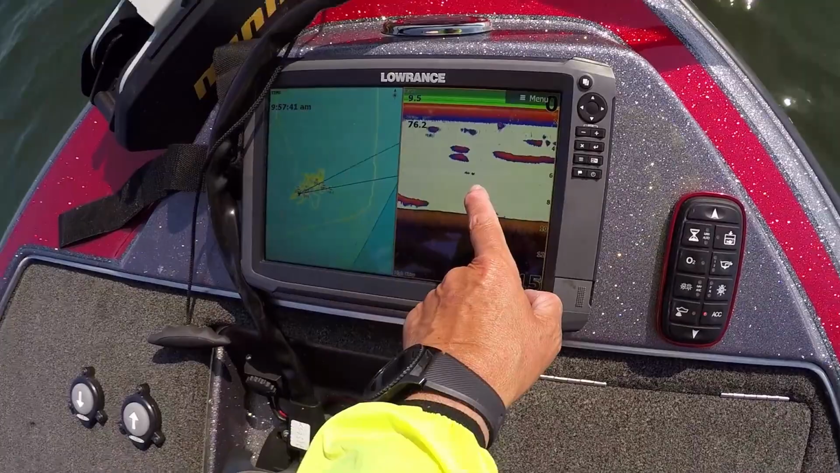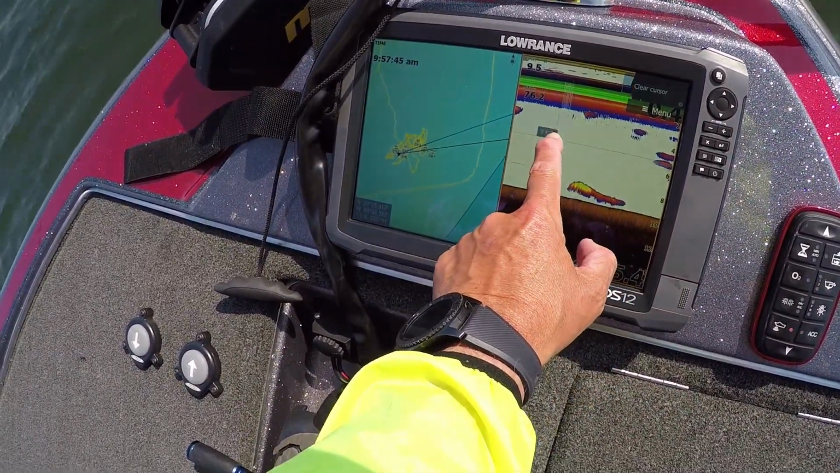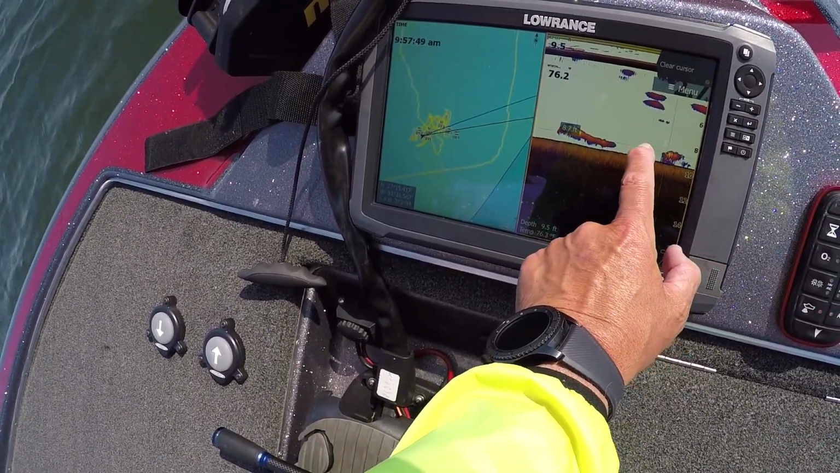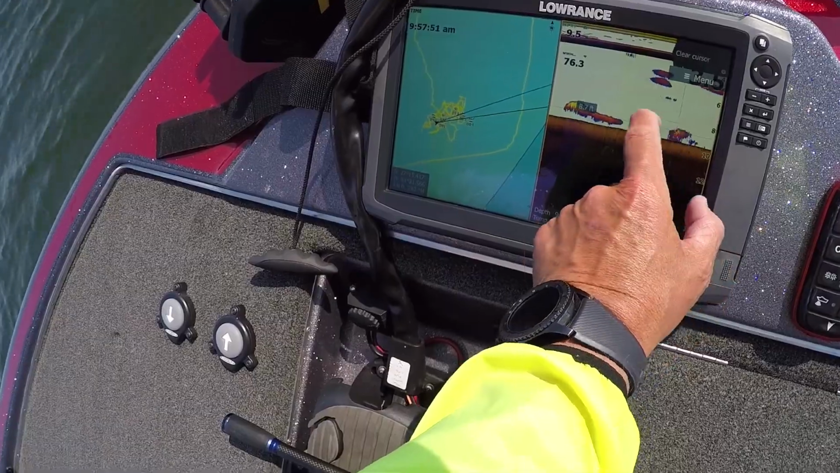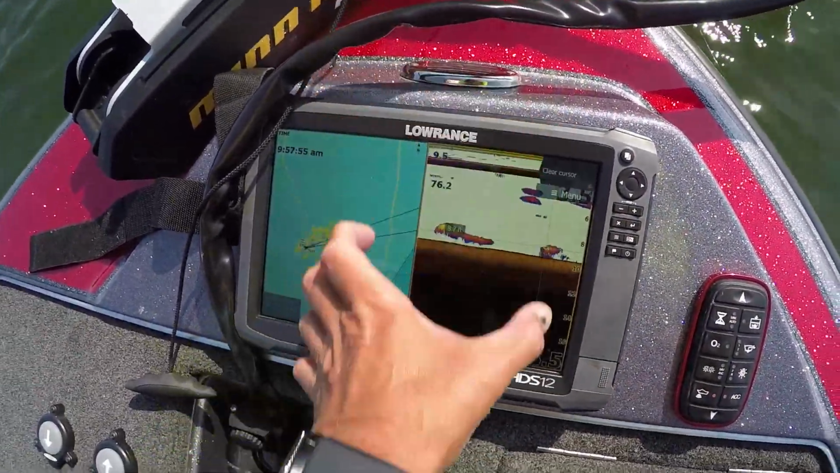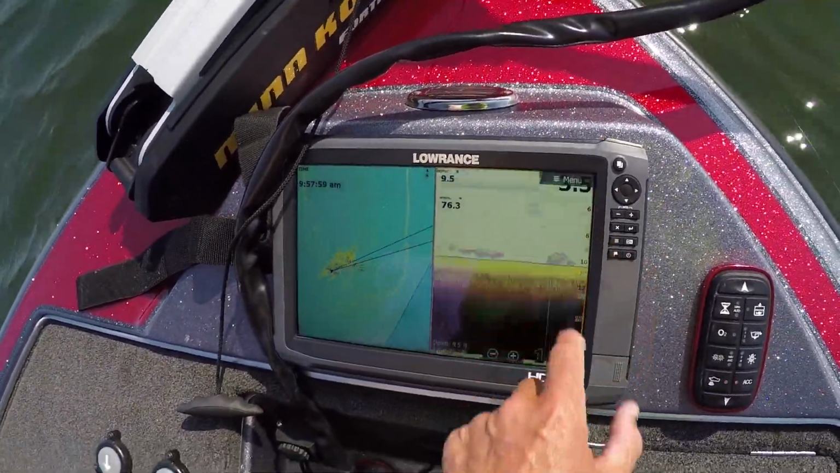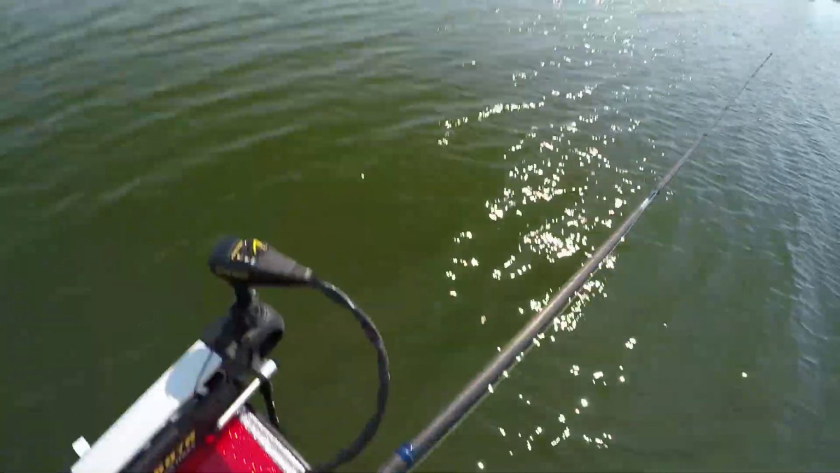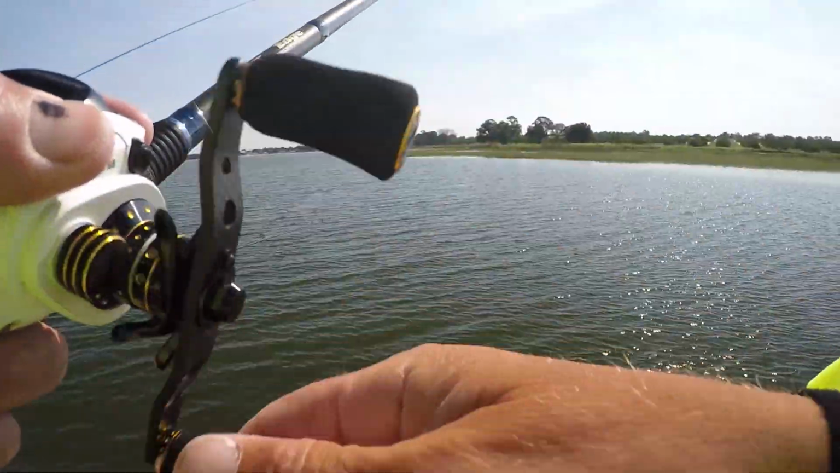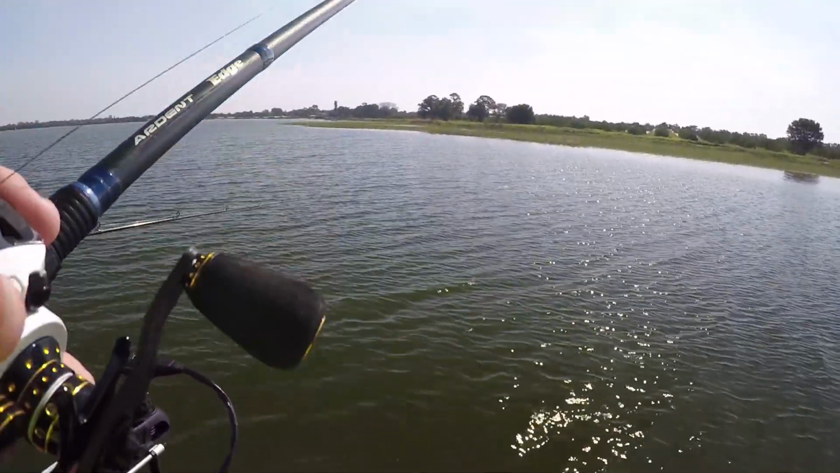I'm going to back it up here. I want you to see this here. I know that's not a fish. That is structure that is stuck up, and this is another piece of it here too. We just don't see where it's attached to the bottom here because the cone angle is so small. If we had a big broad scan, we would see the whole thing. But that's the kind of thing you've got to get to where you understand what you're looking at. That's it. That's the deal.